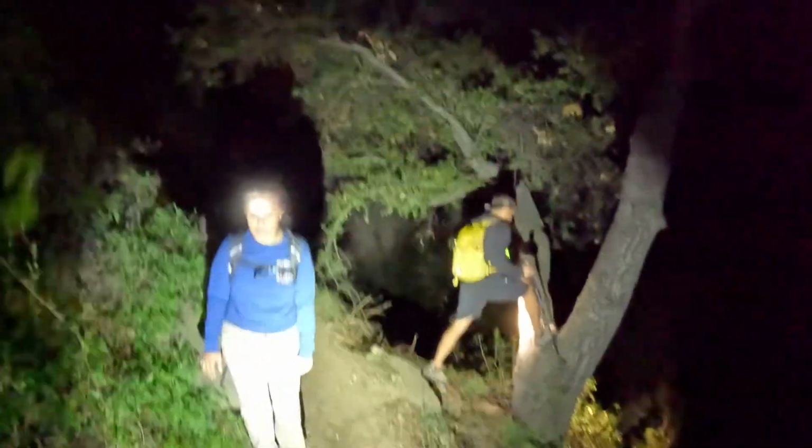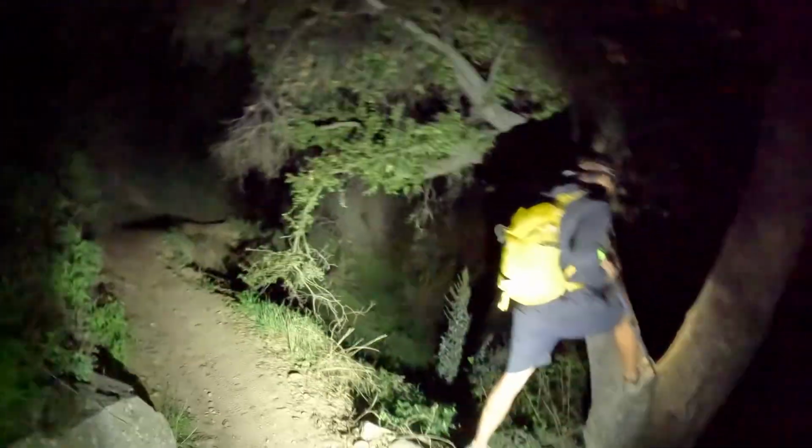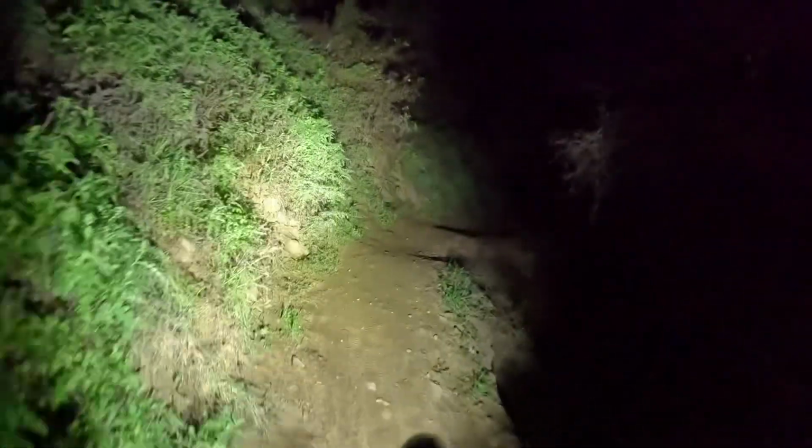And here comes somebody. Not enough space. Taking a little night hike, huh? Yeah, thank you. There's a bunch of bikers coming behind me.